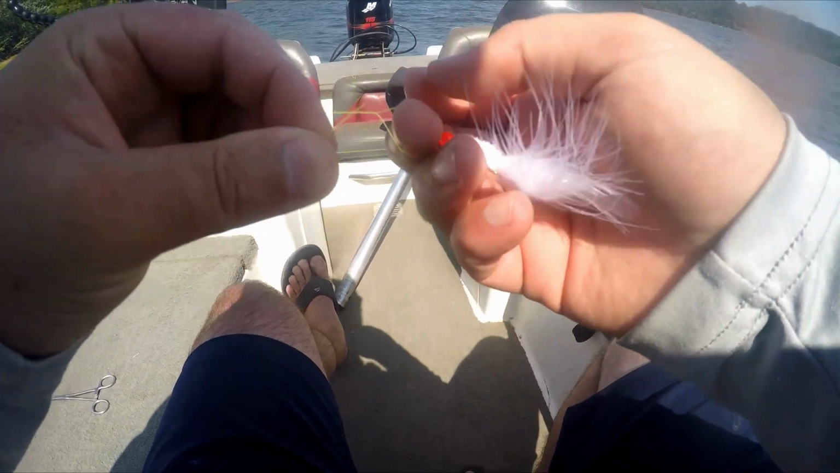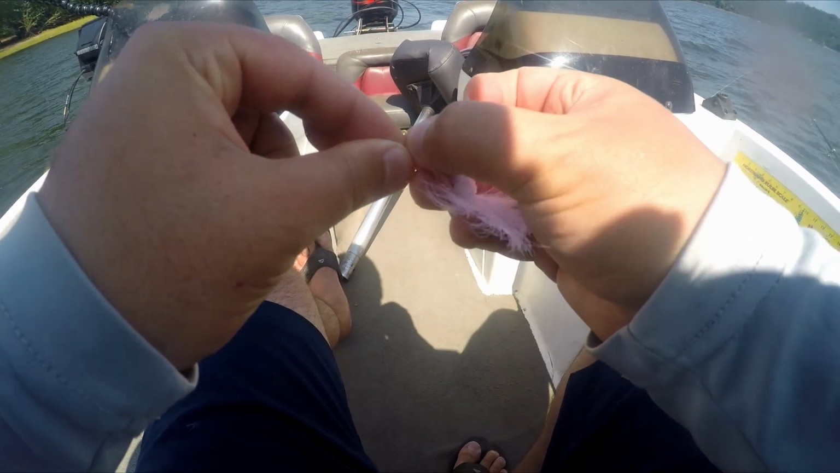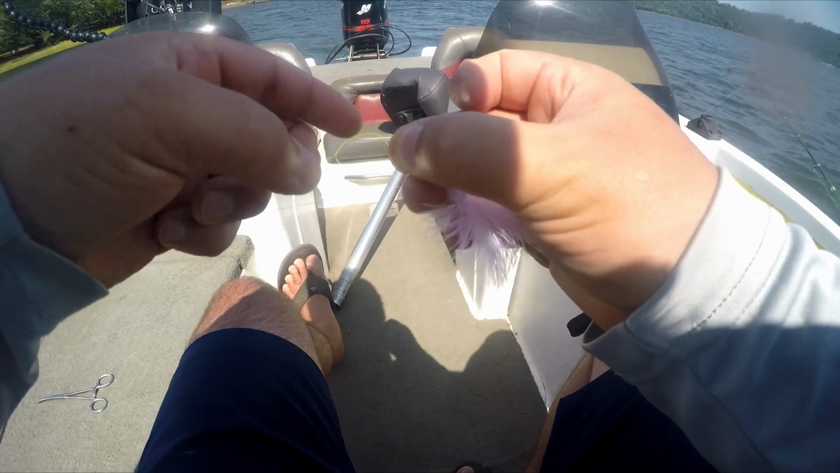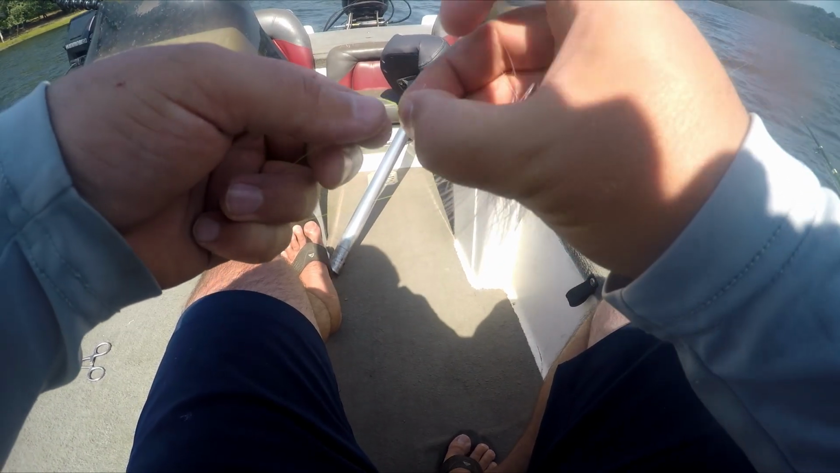Now you're going to take your tag end, you're going to put it through the loop you created with your middle finger. This is where it gets a little more complicated. You see, I put it through the loop, but I didn't slide it all the way. I created this second loop. I'm going to take the tag end and put it back through that loop.